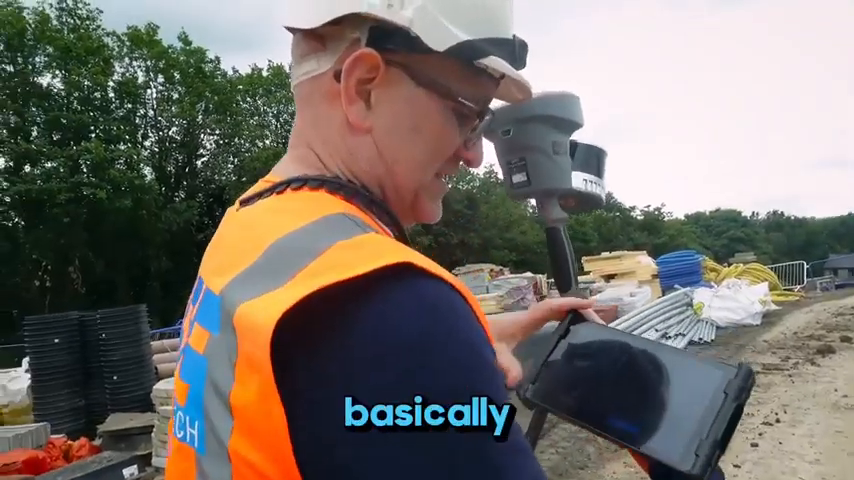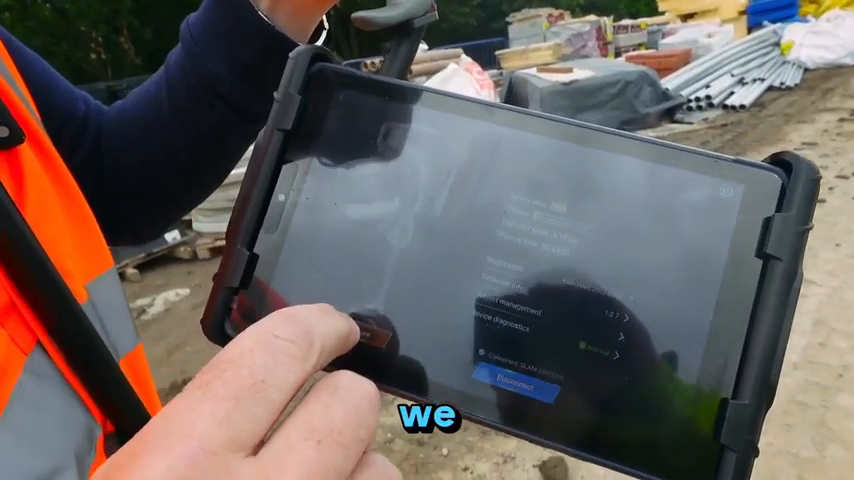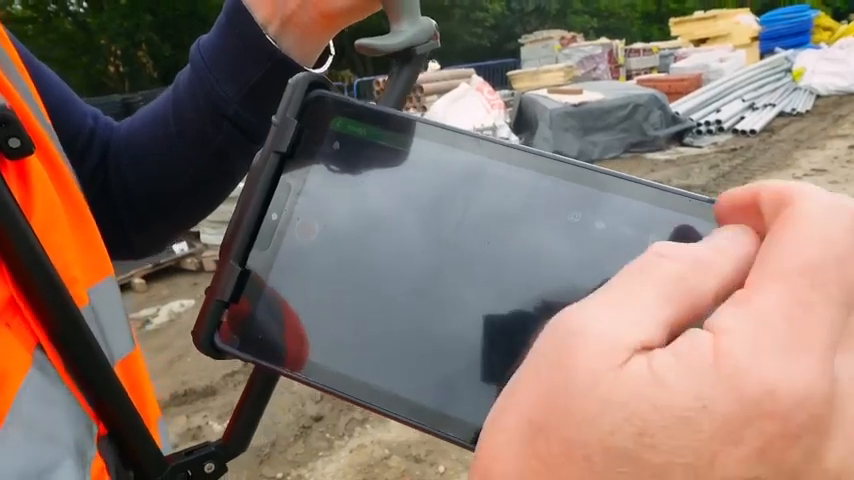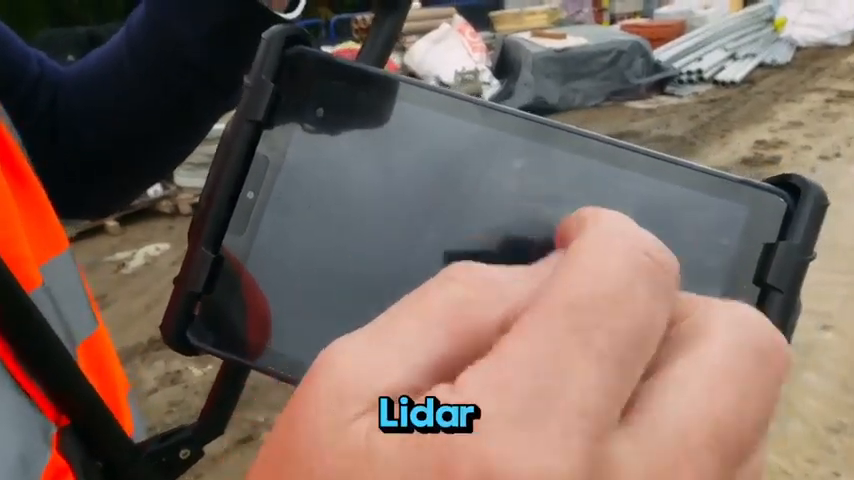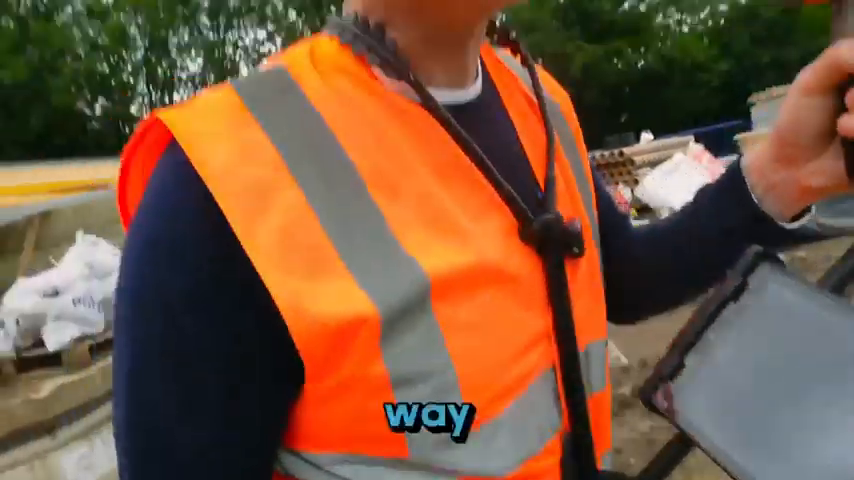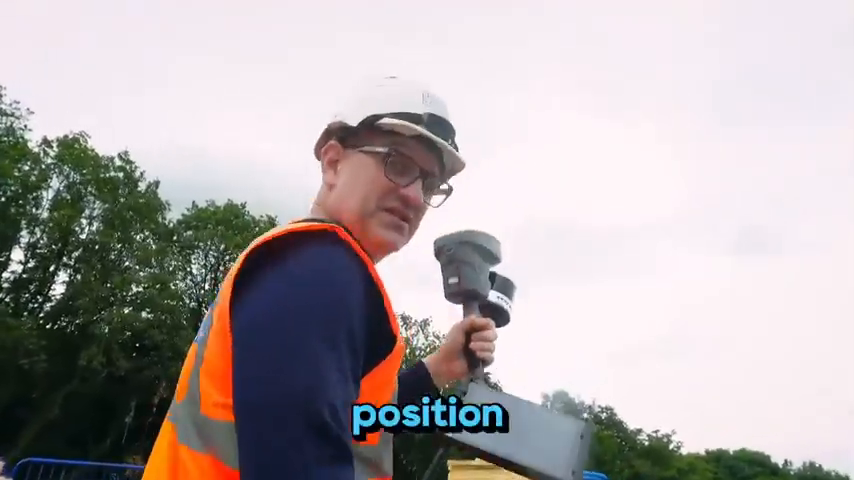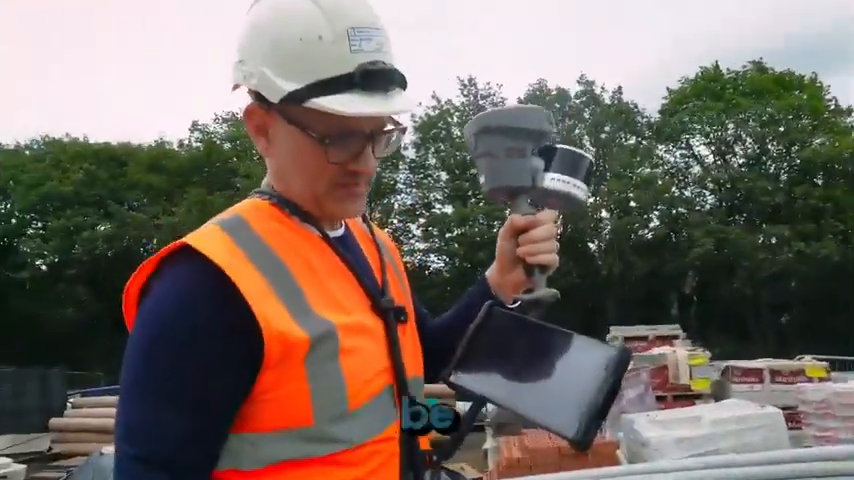It is just basically an Android app. So we start capture. I'll just go in the settings. So I want a coloured LiDAR and I want to connect. So this will get the RTK positioning. Let's move out of the way of this machine. So we've got a fixed position there now. So that's fixed GPS, and this is all going to be to coordinate a grid.